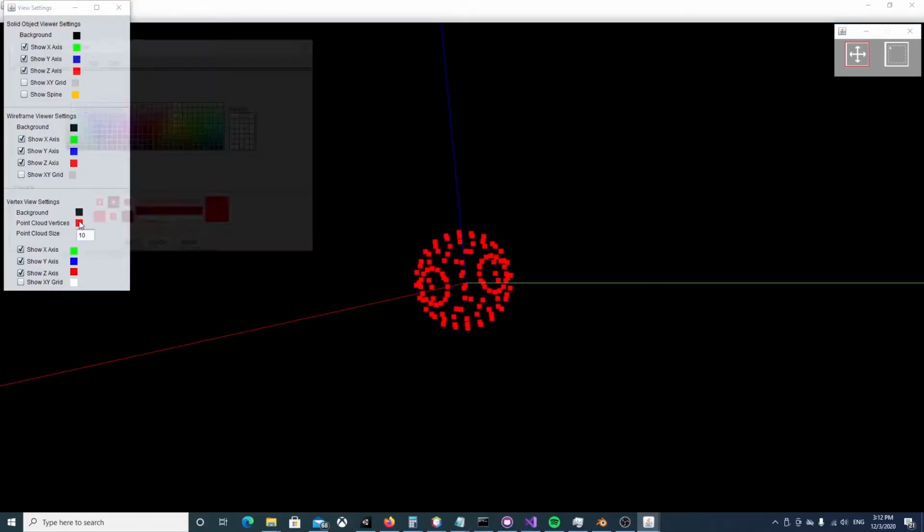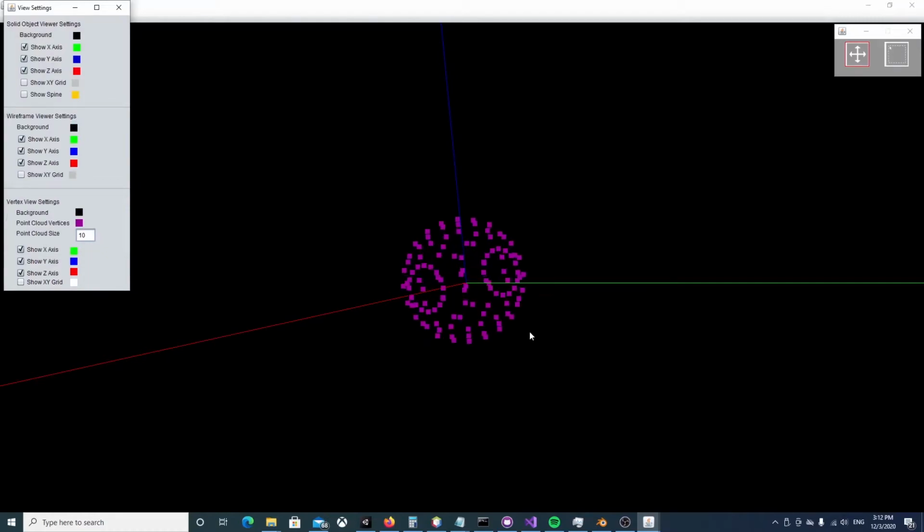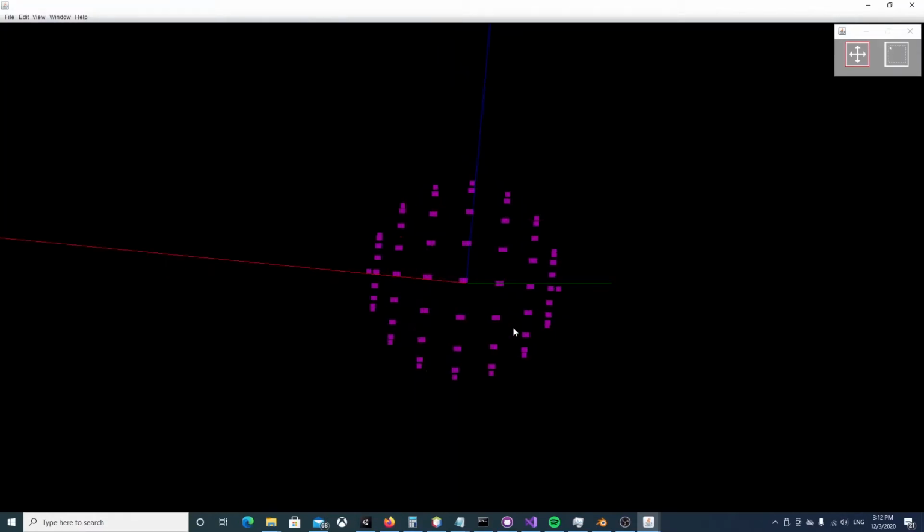We could do a 10 pixel size is what I meant to say. We can also change the color here. Yeah, we can change it to any color we want.